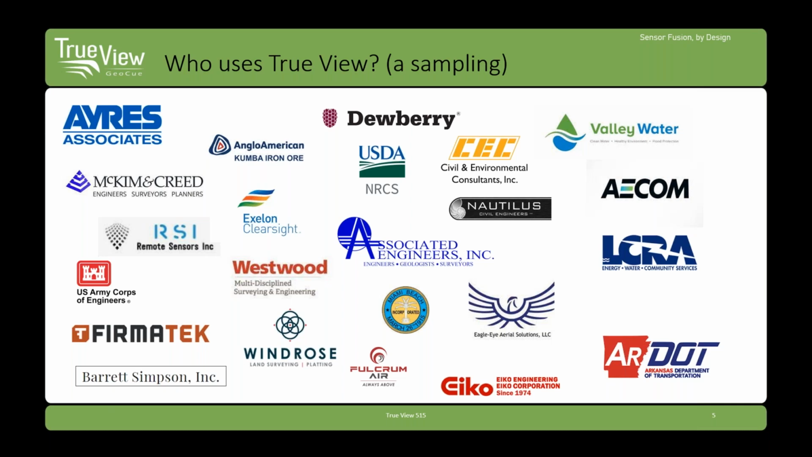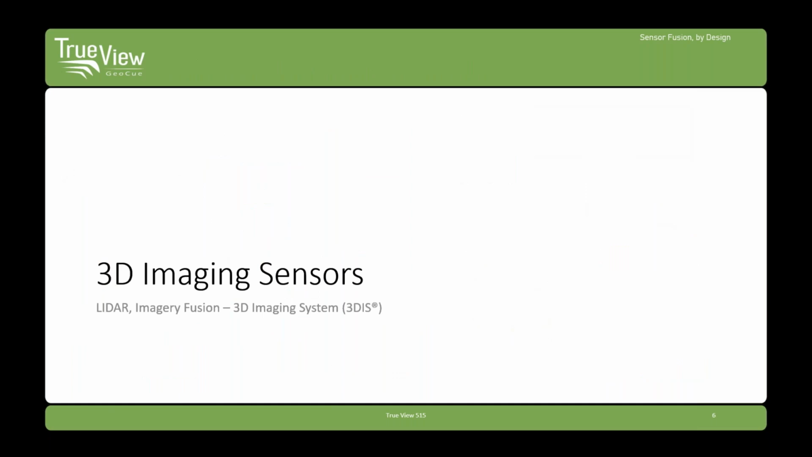We've got a nice, growing customer base of the TrueView product line that ranges from small engineering firms to major large engineering firms, as well as departments of transportation and government agencies. So a really good cross section. The common theme is companies and agencies that have to do high accuracy, what we call metric mapping.